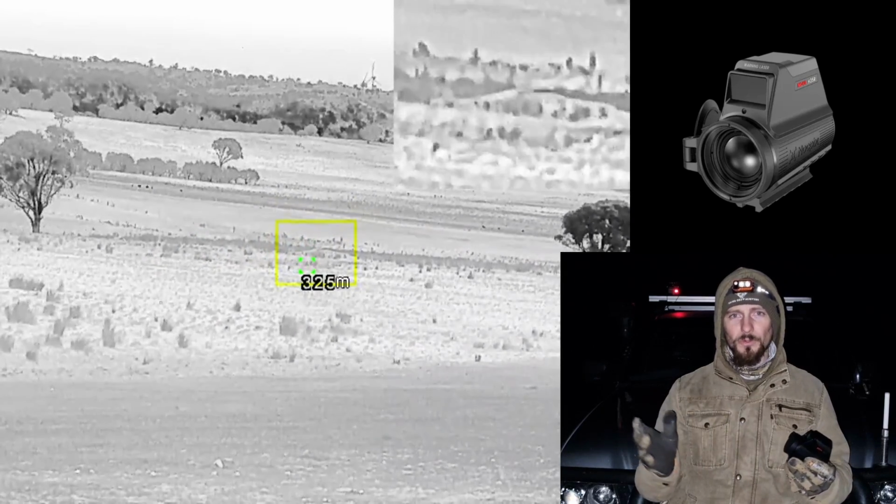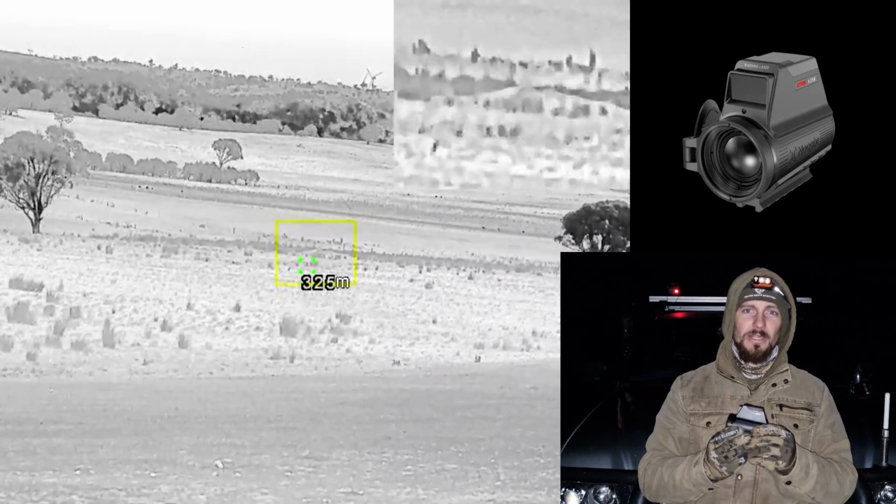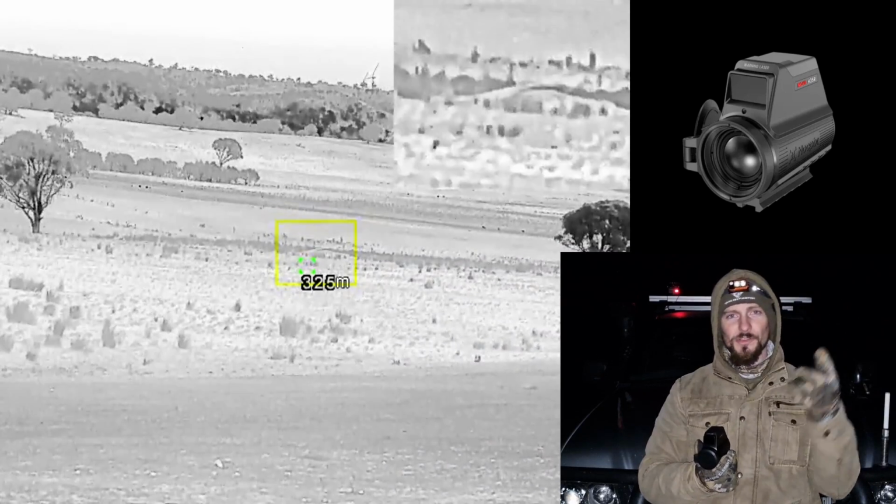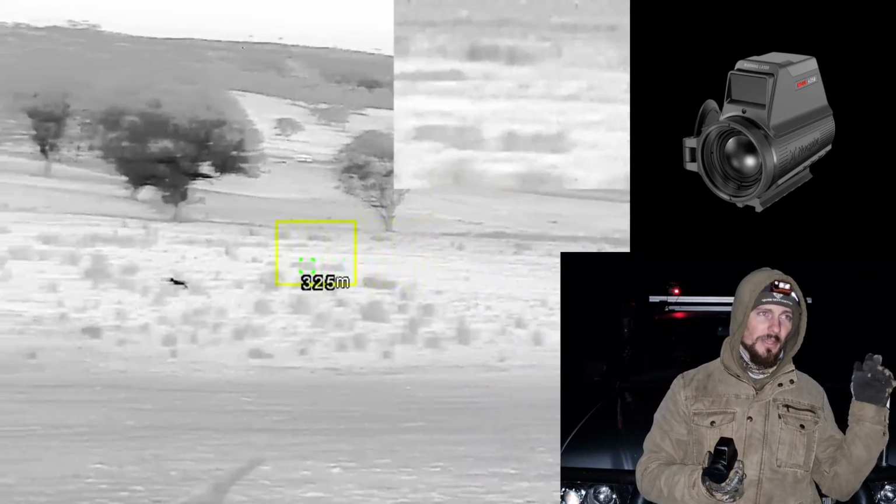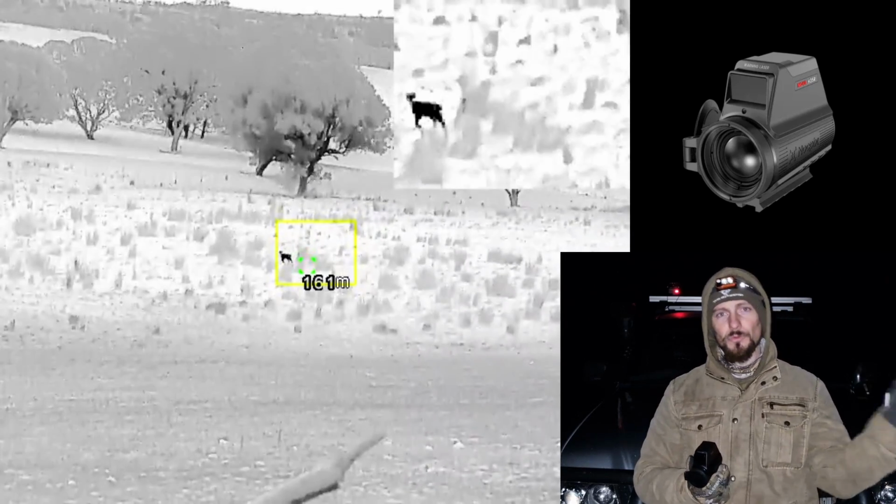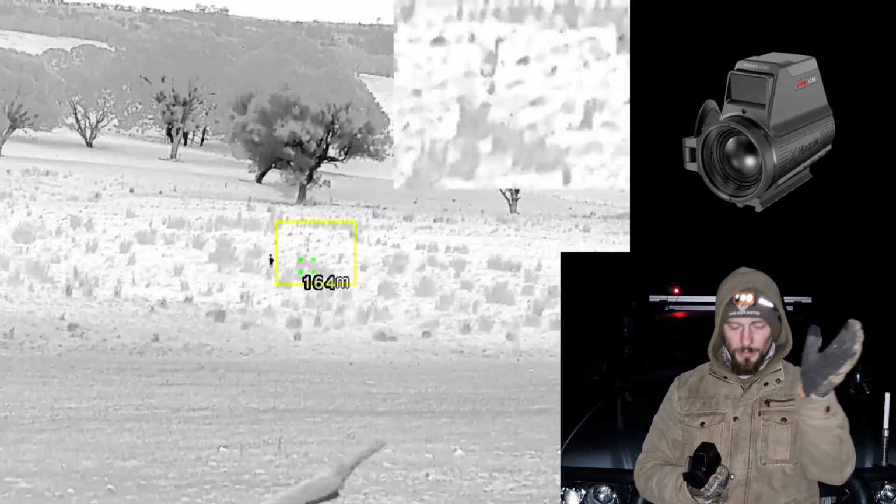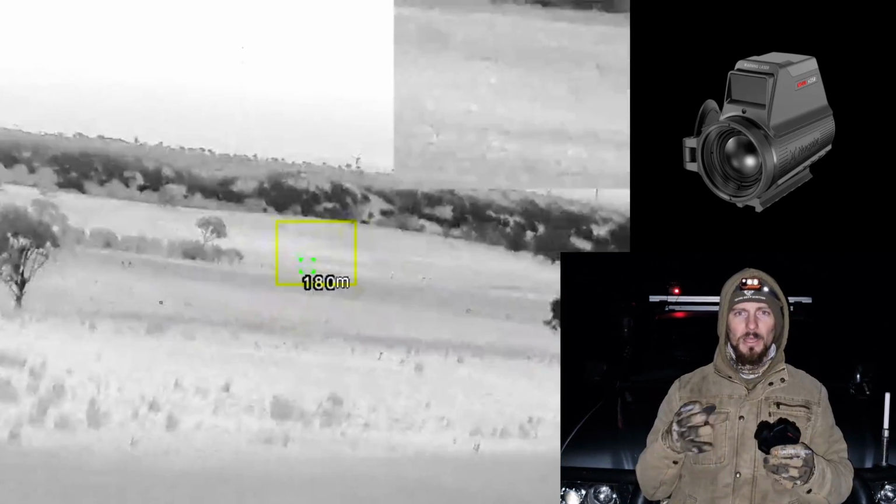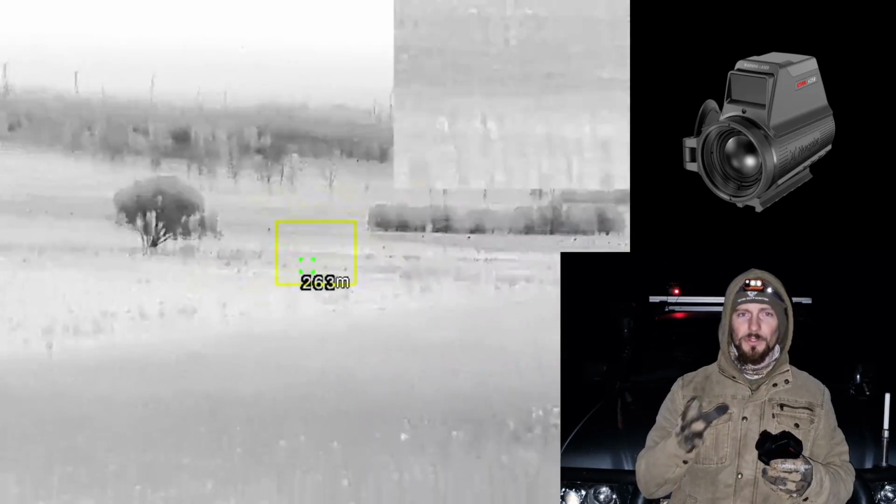It's been working great. The only downside to it is with my remote pan tilt mount, it has restricted my movement from going a full 360-degree circle to just going 180 degrees left, and then having to pan back around and do the full 360 right, but then pan back around again. So that was my only downside to having a hardwired cable, was restricting movement.